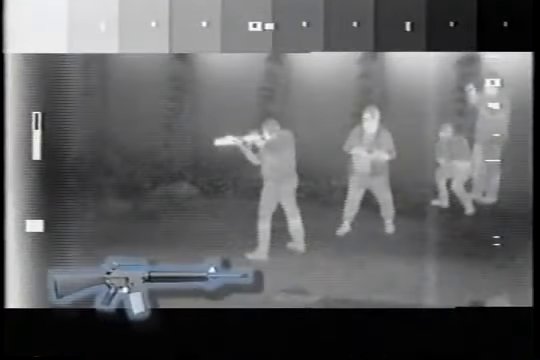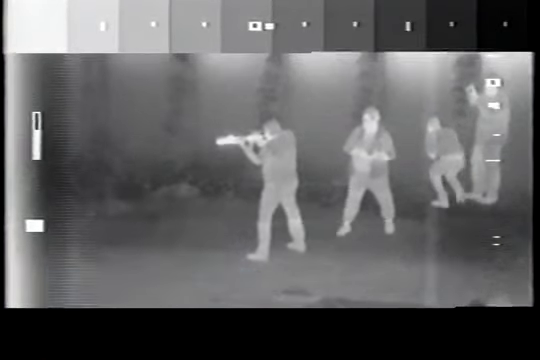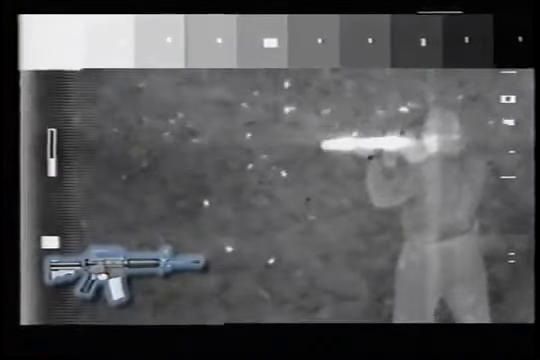Let's review that comparison again, this time from a closer point of view. First, the M16A2 with the 20-inch barrel firing the standard military ball ammunition. Then the M4 carbine with the 14.5-inch barrel firing federal brand commercial ammunition.